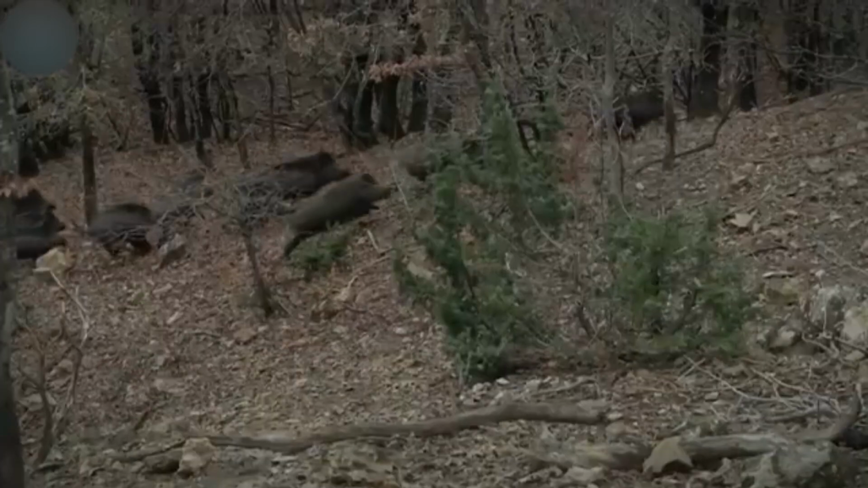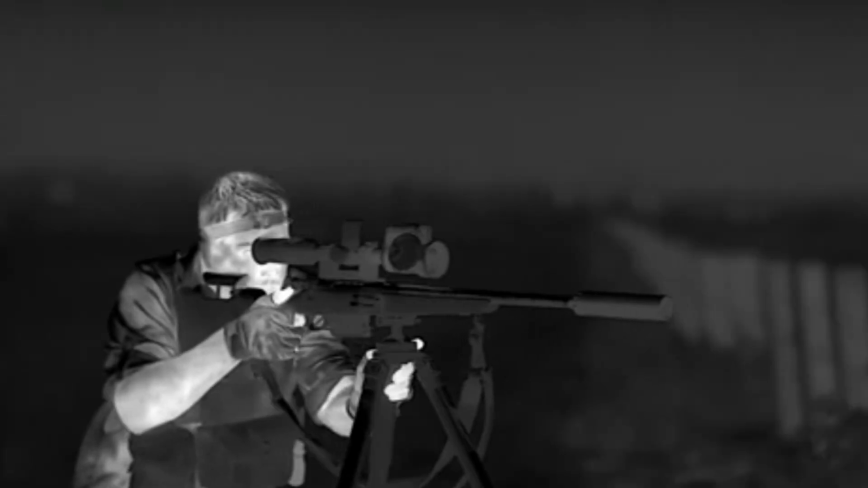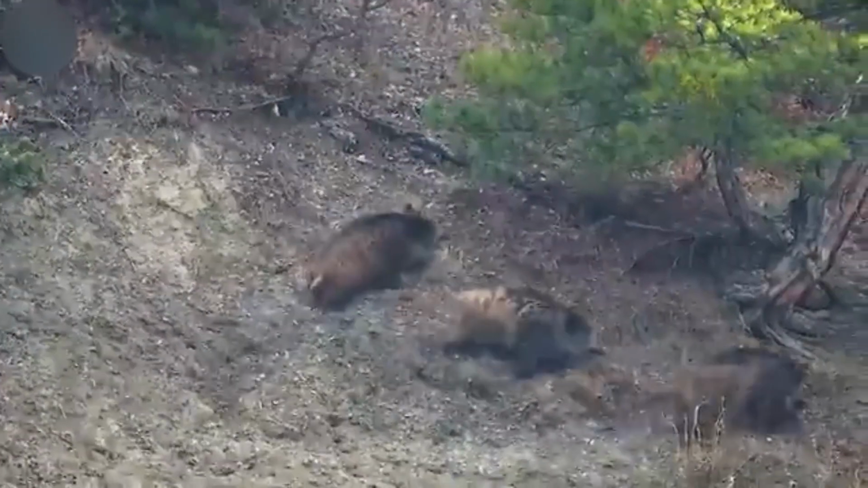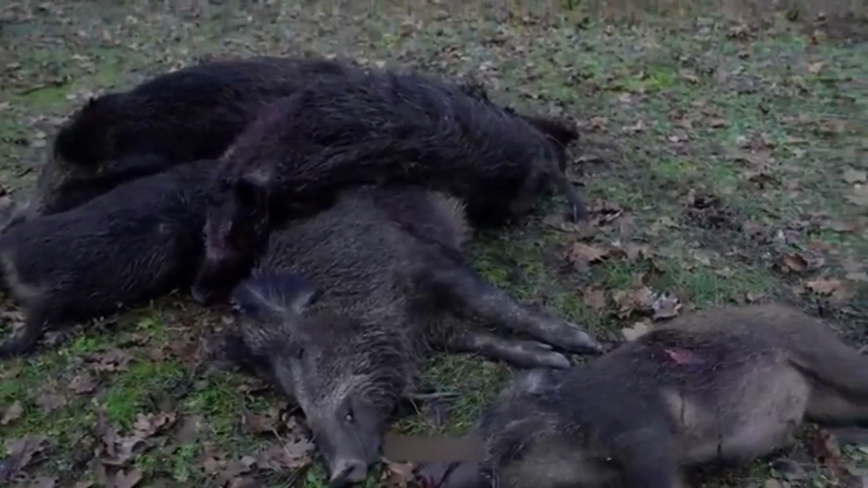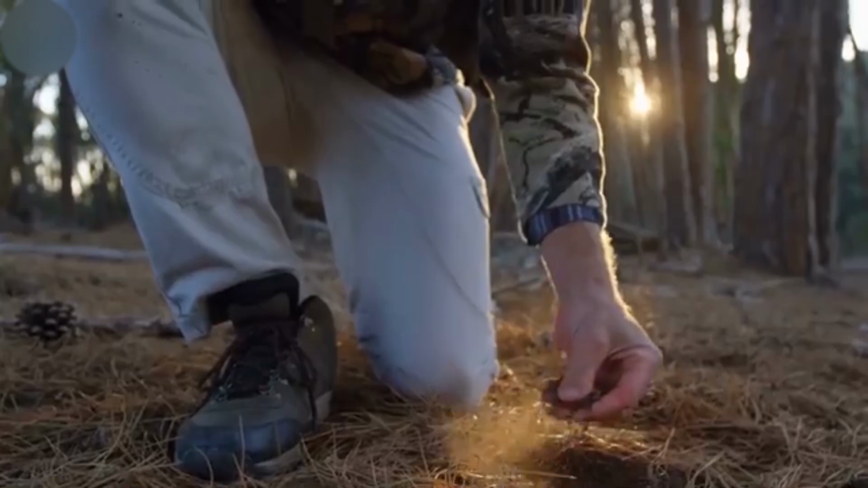Later, from a perch high on a mountain ridge, we caught sight of a herd tucked deep in the brush. We stayed still, letting the moment ripen. When they finally stepped into the open, we struck hard. The team moved as one, each shot finding its mark on those massive, black-coated brutes. One after another, they hit the ground, the echoes of gunfire rolling through the valley.